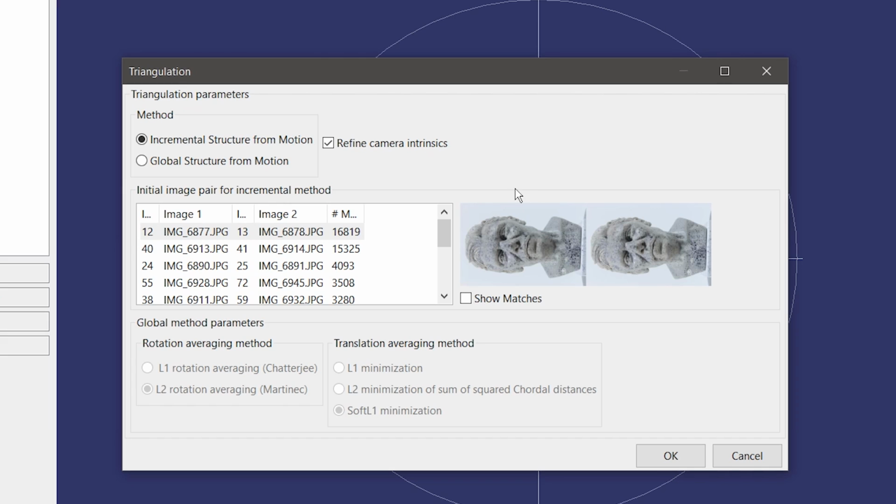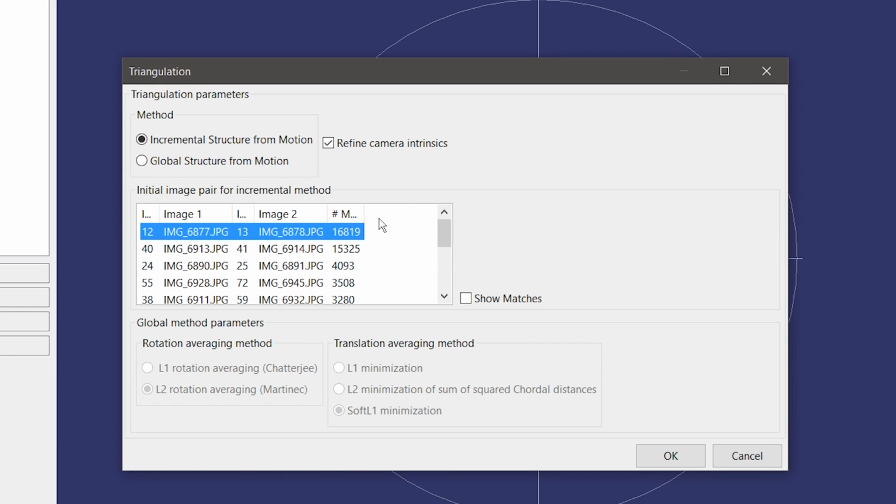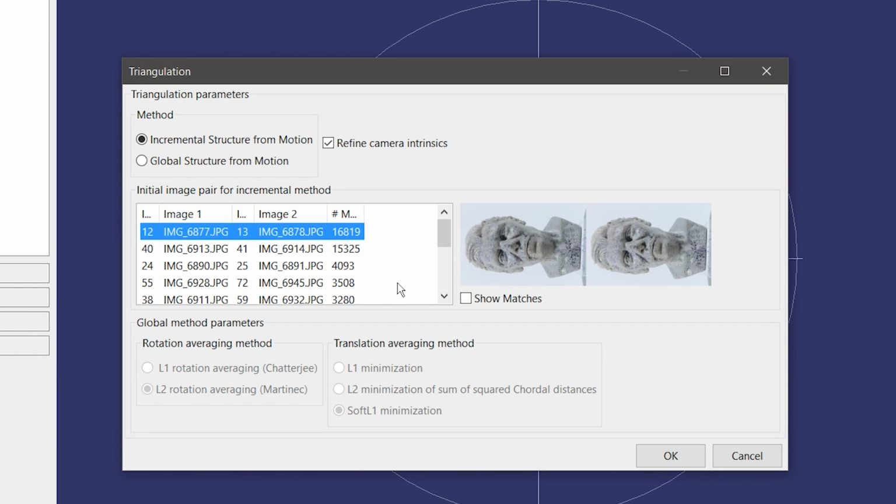triangulation, and there's two options: incremental structure from motion, which basically you need to pick an image pair, and then it stitches the other image pairs along. Now this doesn't really work well for me at all. It tends to crash most of the time.